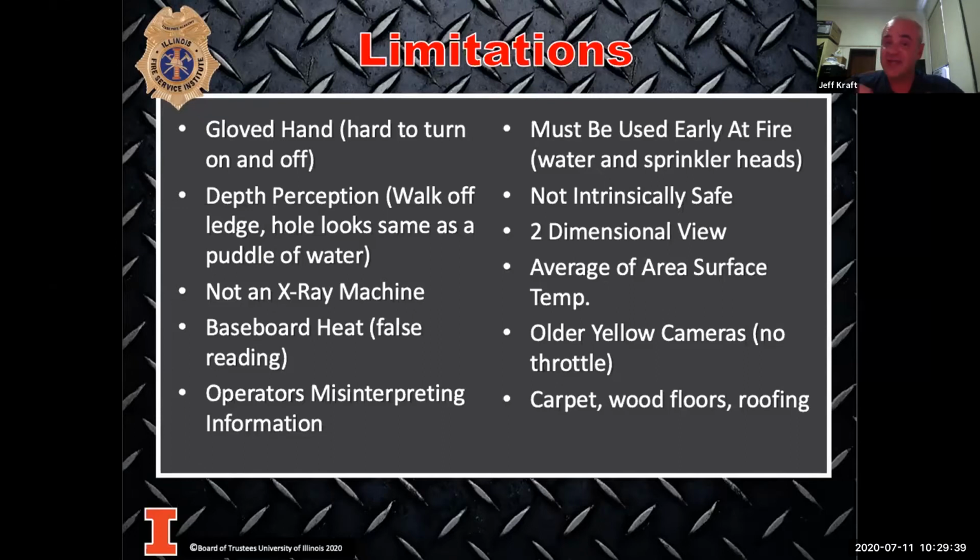So it's my training, and in my head I've done it enough times that on the way to the run, I turn the camera on. That way it has time to reboot. I can check the battery, and I don't have to worry about turning that camera on once I get my gloves on.